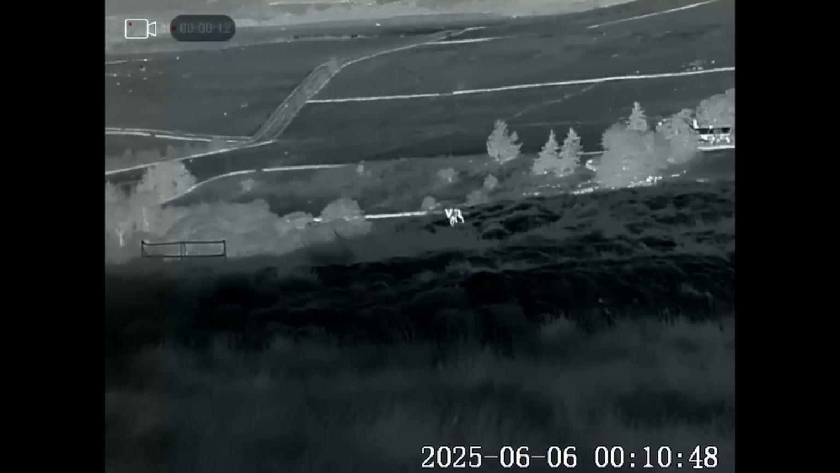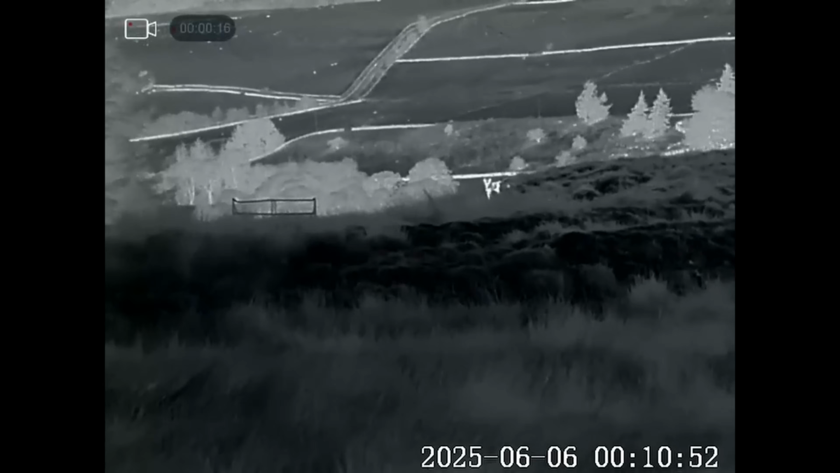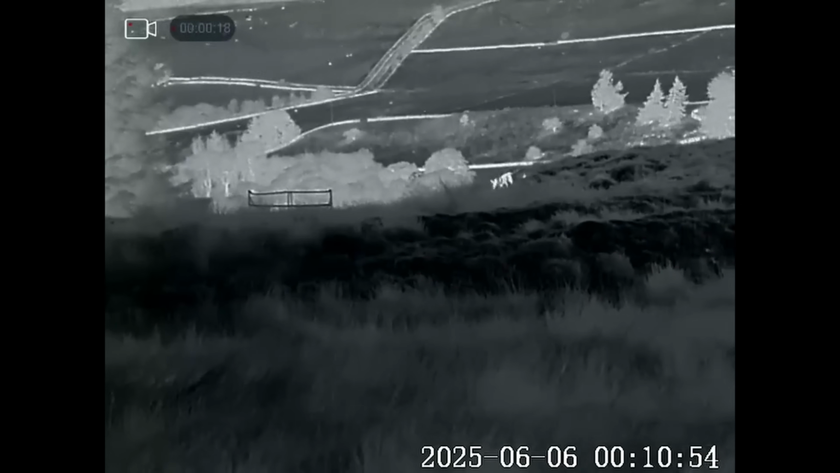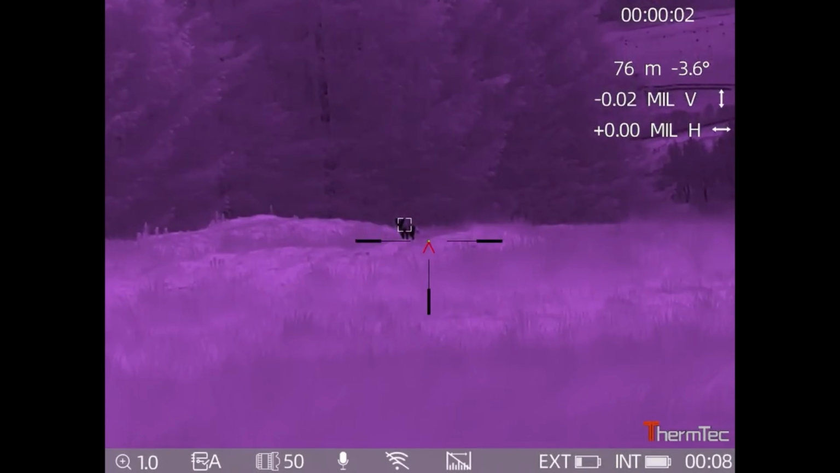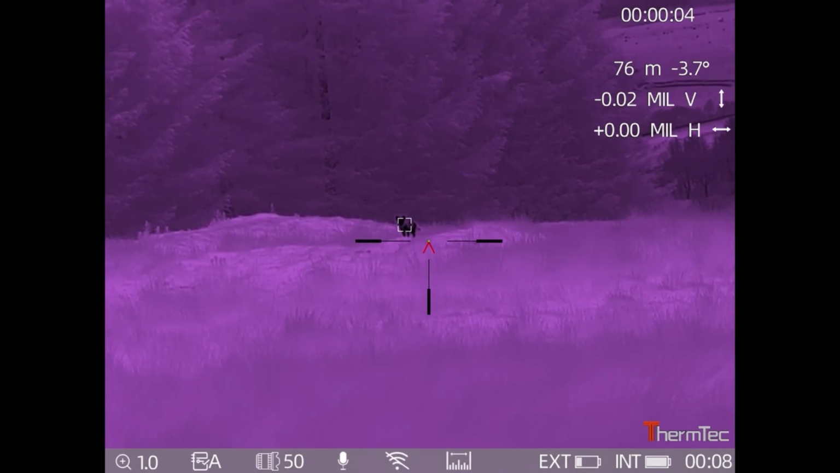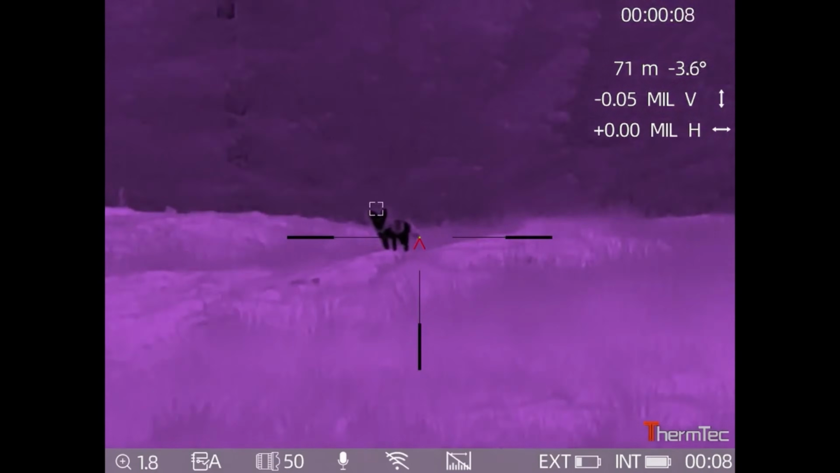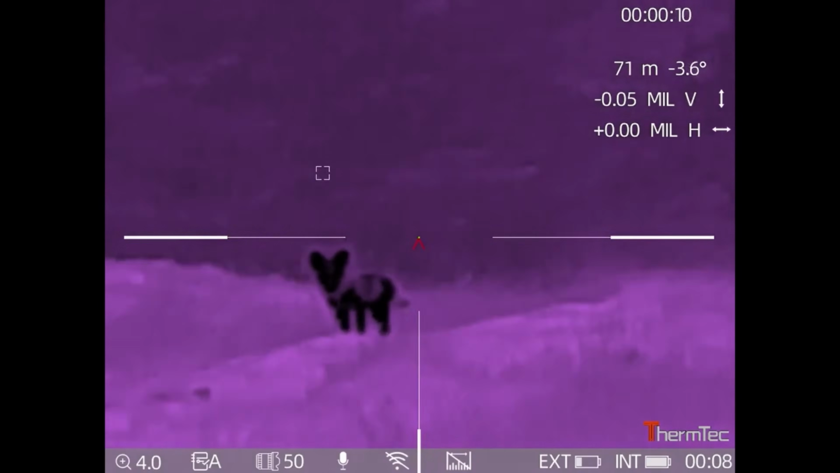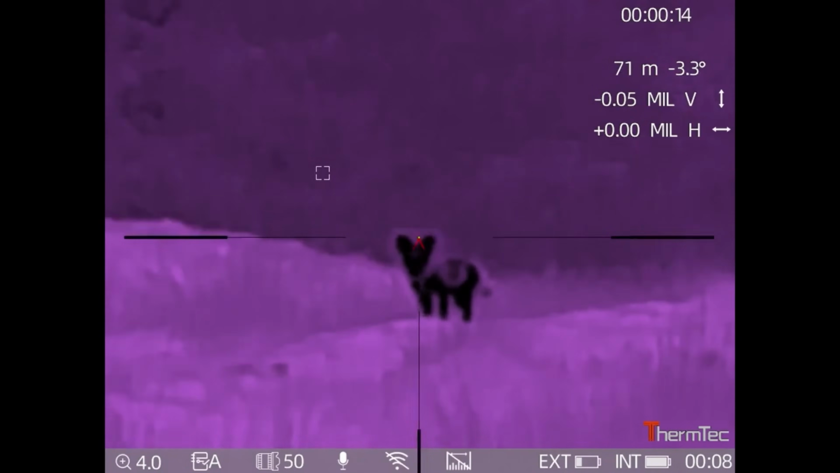I can't do anything at the moment, it's skylined, and as you can see there's properties behind there down in the valley. So I'm just going to have to wait and see if it comes across so I can get a safe shot. I thought it was going to go straight into the wood, but all of a sudden it stopped and started staring over again. It's trying to work out what I am, but the wind's actually in my favour, so it can't get scent of me.